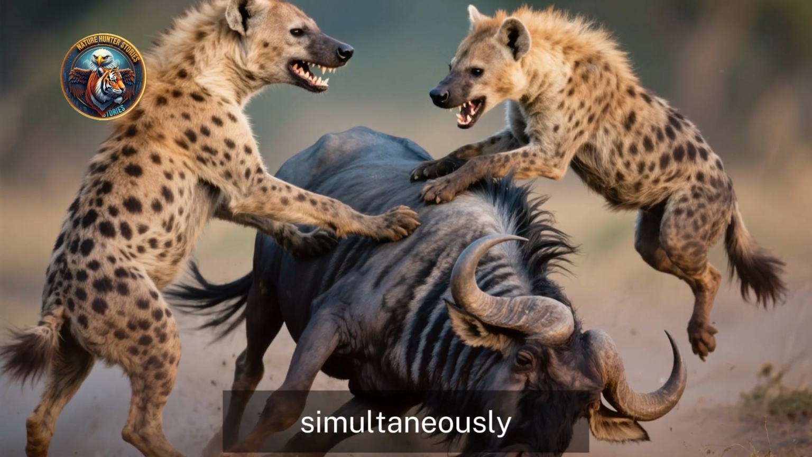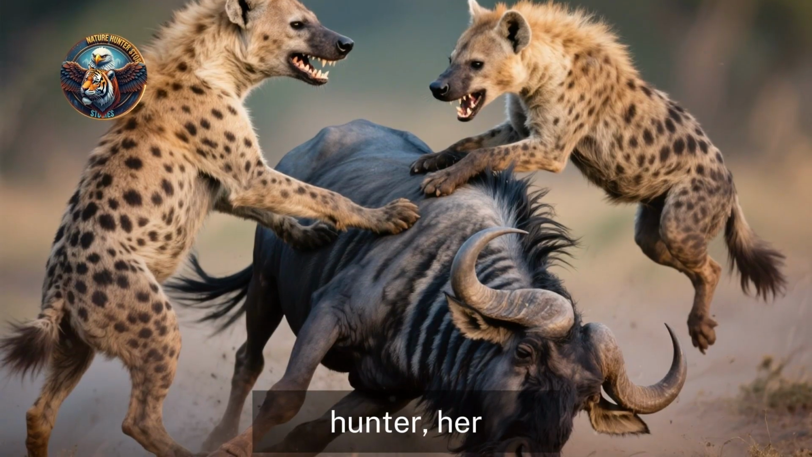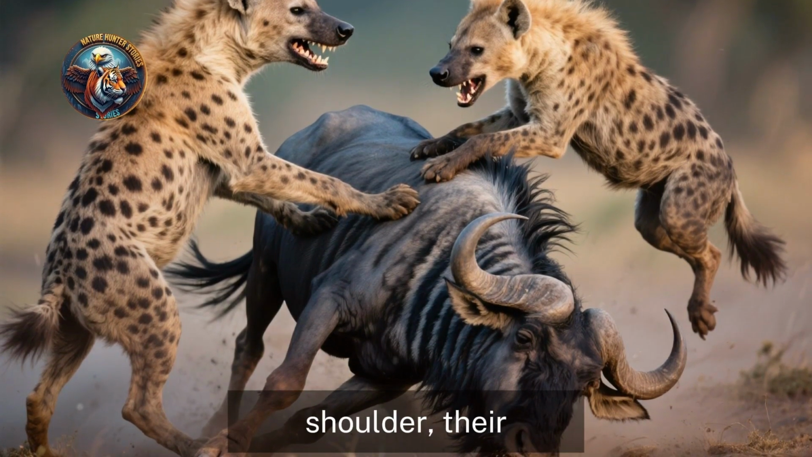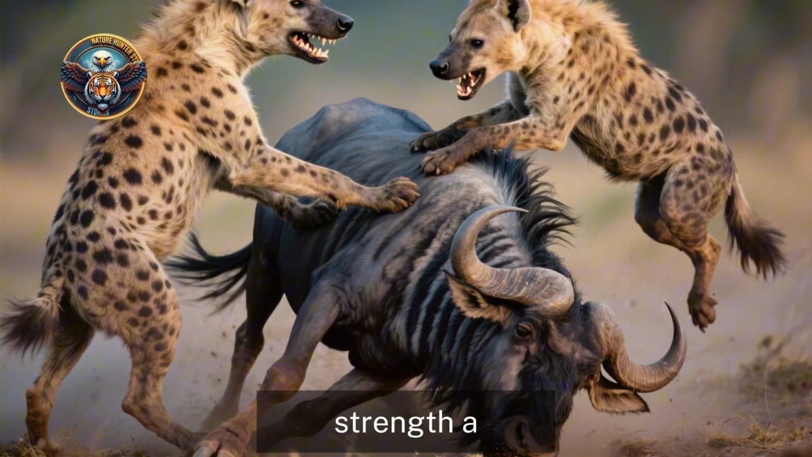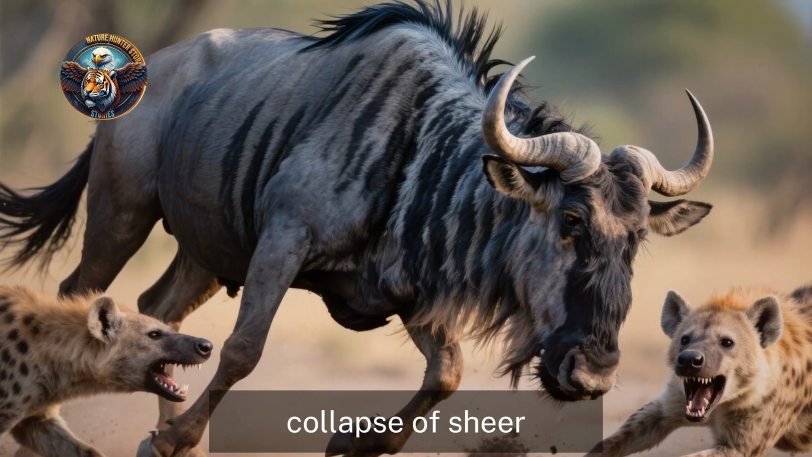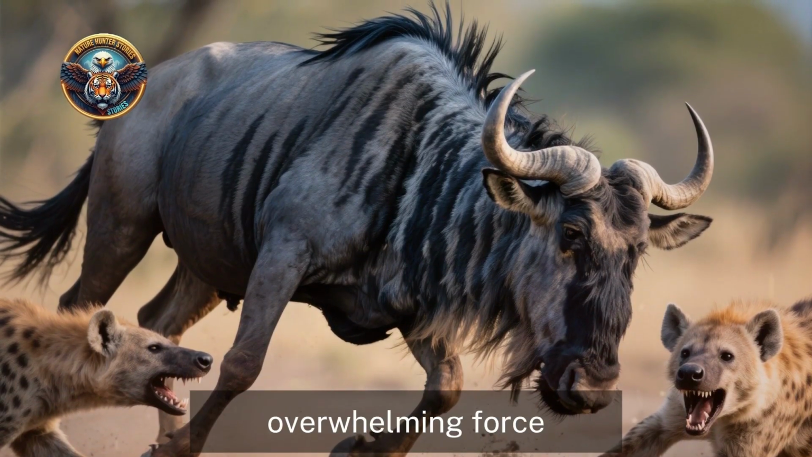Almost simultaneously, another experienced hunter, Hersek, latches onto the wildebeest's shoulder. Their combined weight and strength a staggering force. The wildebeest's powerful legs buckle. It's a collapse of sheer exhaustion and overwhelming force.